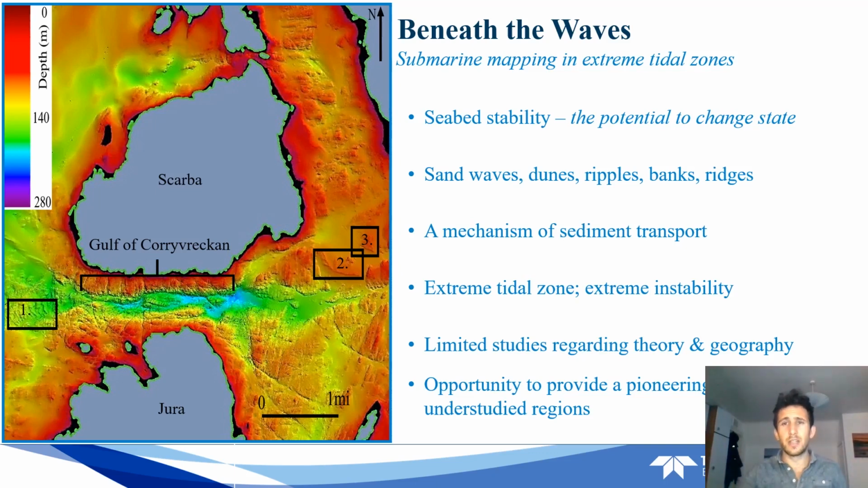By comparison, sediment may be transported by the water flowing around it, and by moving the sediment, structures form like sand dunes in the desert. These structures then migrate and move as a whole mass, which changes the state of the seafloor, ultimately making the region less stable. There are several types of these features, including sand waves, dunes, and ripples, banks, and ridges.